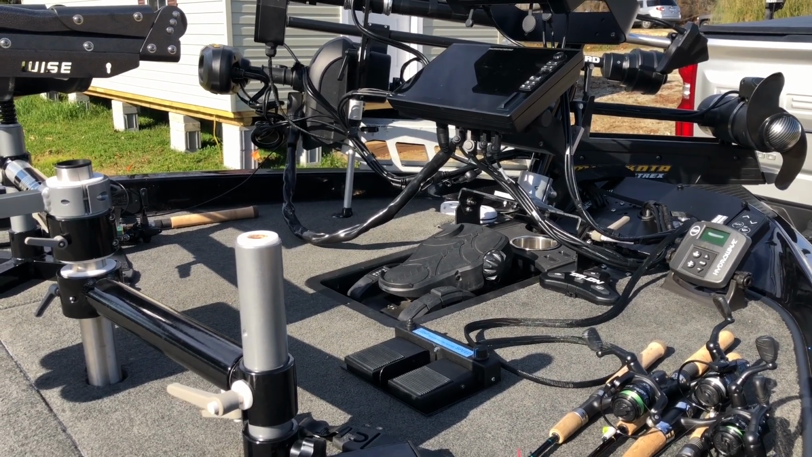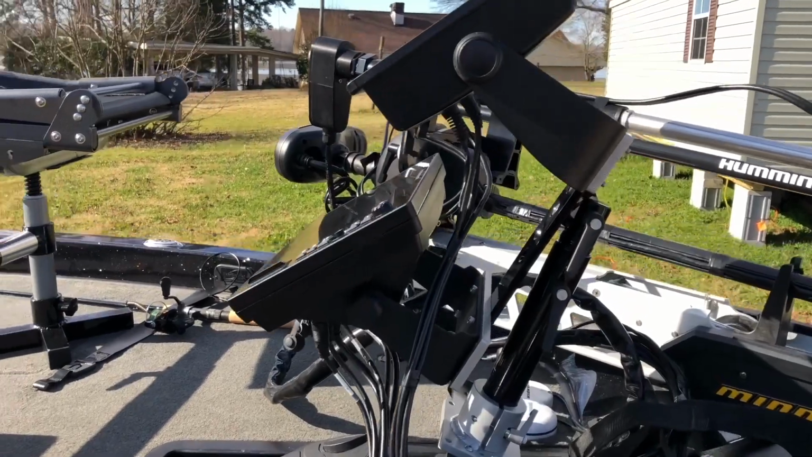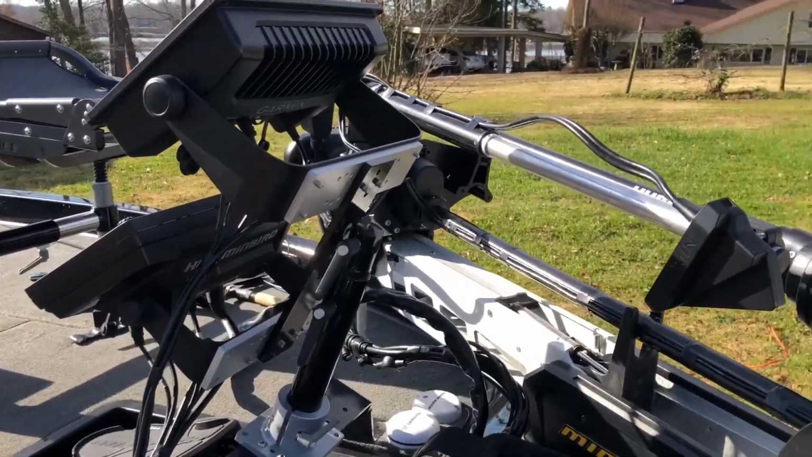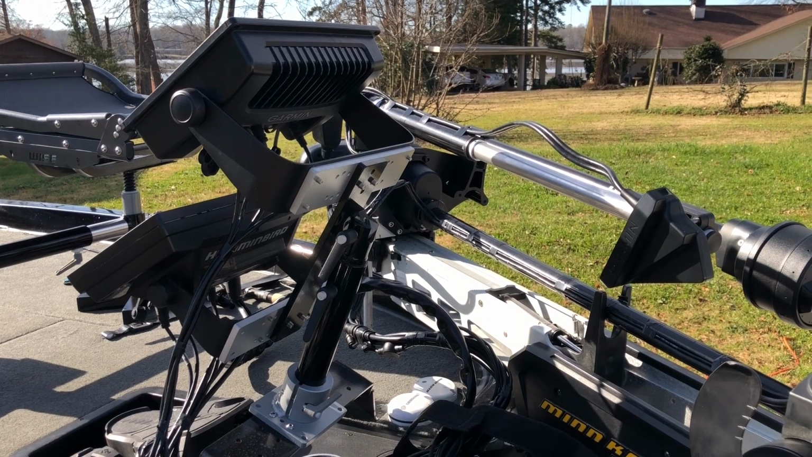The electric mounts are kind of expensive, but with the type of fishing that I do, I didn't want to worry about handle position, and who knows, I may still get the manual mount to try it out as well and have one of those.